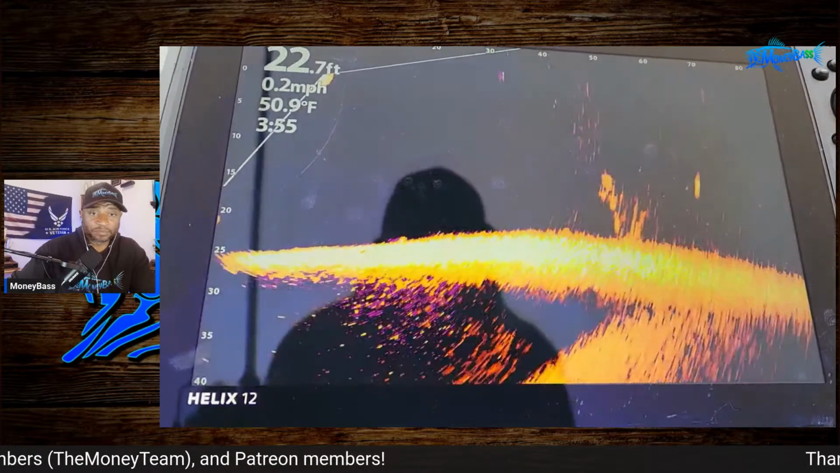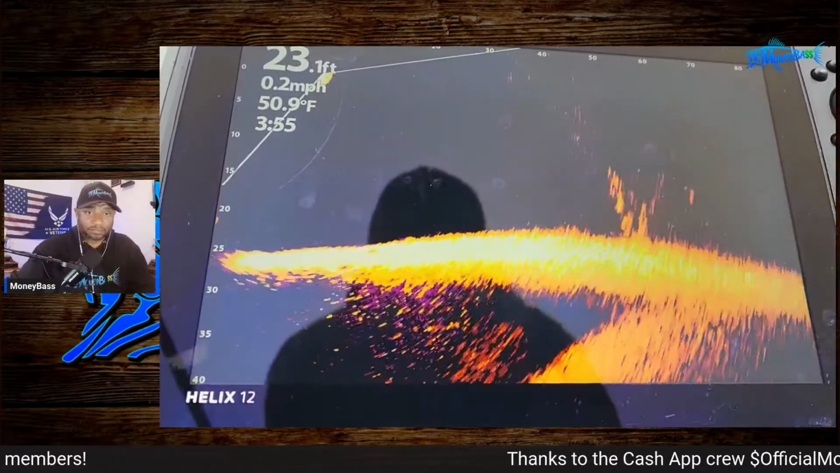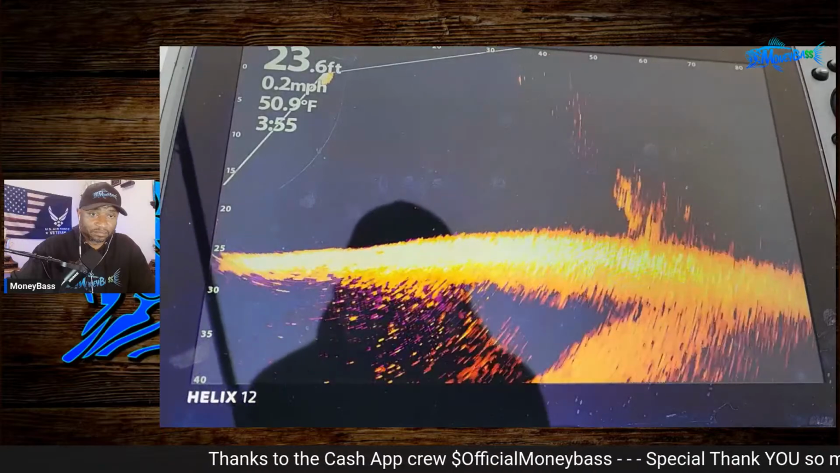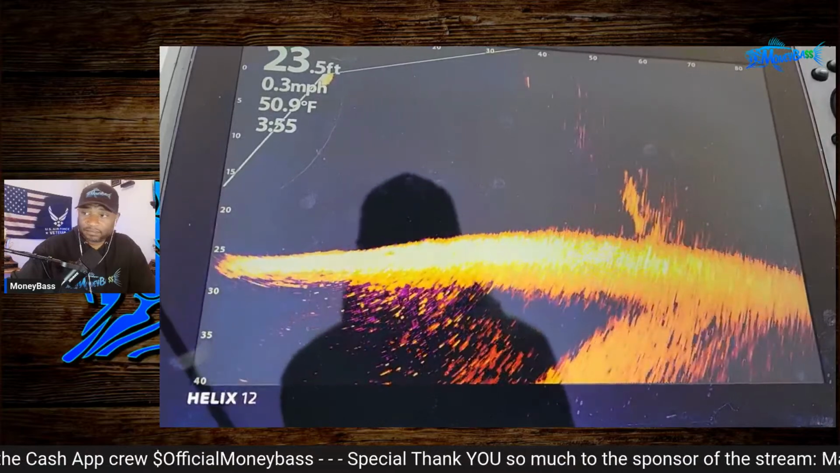70 feet. And you can see that down. There it goes right there. I didn't do any additional adjustments. I just put it back to the original settings I had before the update. You can see that fish following that bait down. So that's the shaky head at about 65 feet, guys.